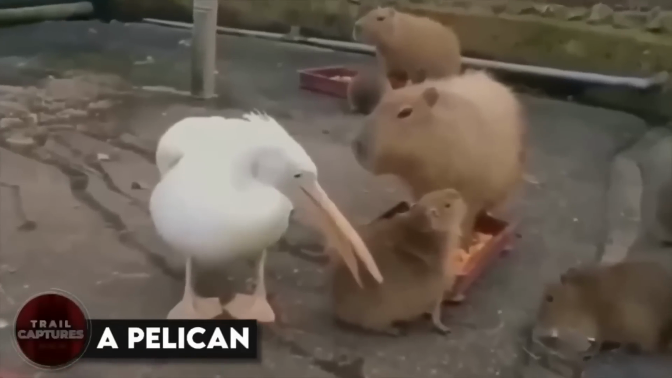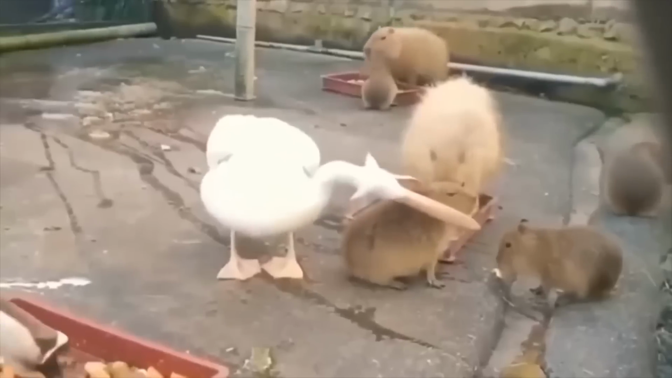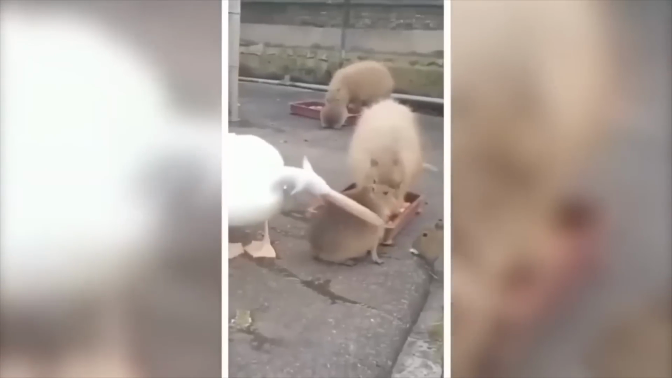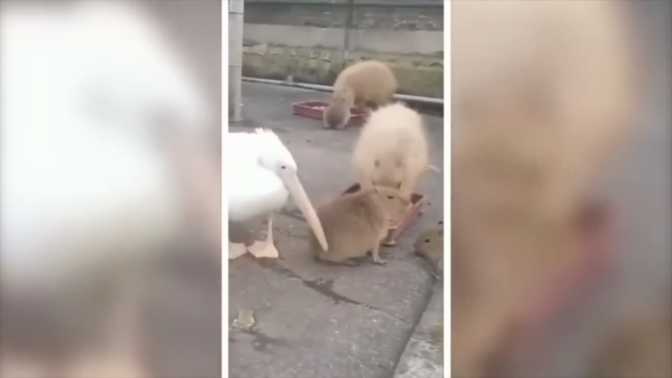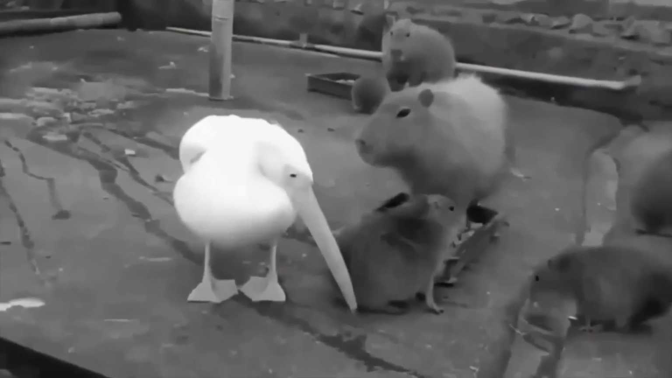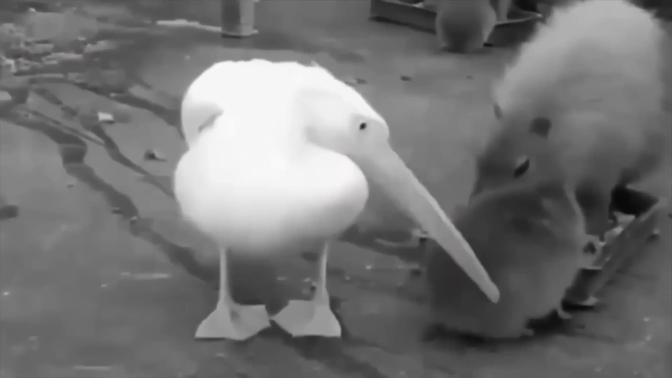A pelican. This pelican was recorded by a man trying to eat a capybara. I mean, we know, and I know that he knows, that the capybara is too big for him, but no, that won't stop him from doing that. And then he is just left all embarrassed because he did not succeed.